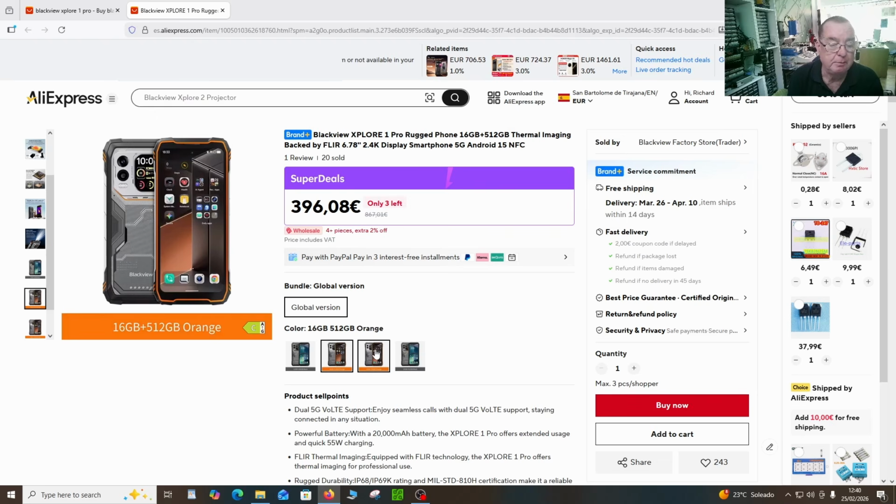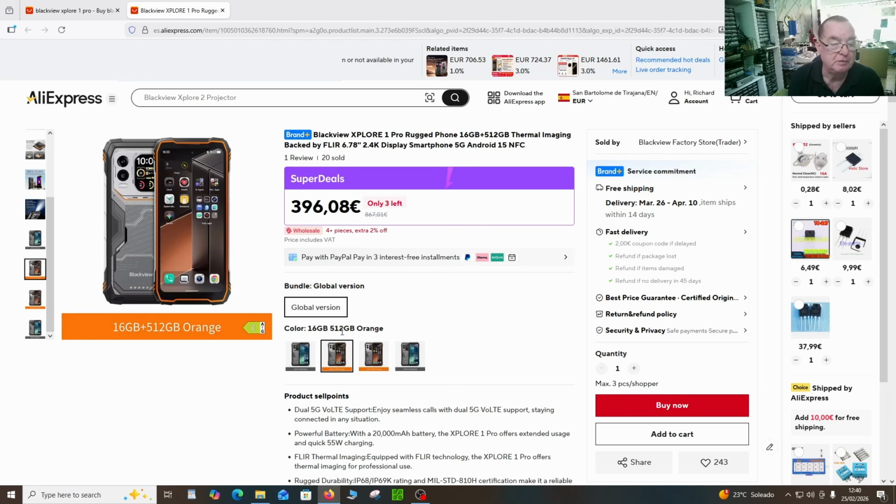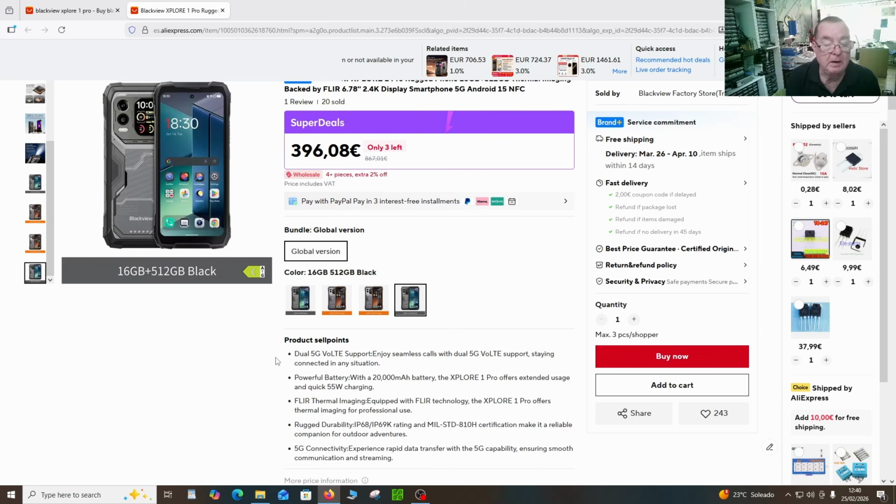There are a few different models, more RAM. The one I have is the 16GB with 512GB storage, either orange or black, and we will find out which when we open the box. A quick look at the other specs. So 20,000 milliamp battery, quick 55 watt charging, and you can also use this as a power bank, by the way, to charge other mobile phones or to power lights, etc. And it's a rugged phone, so IP68, IP69K.